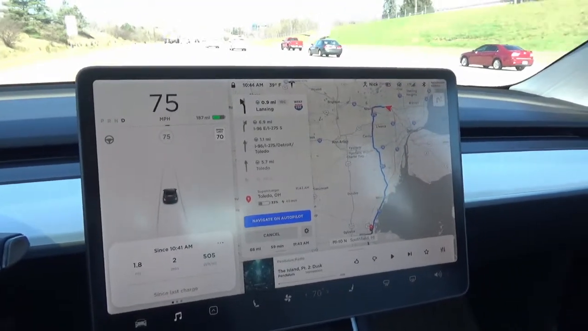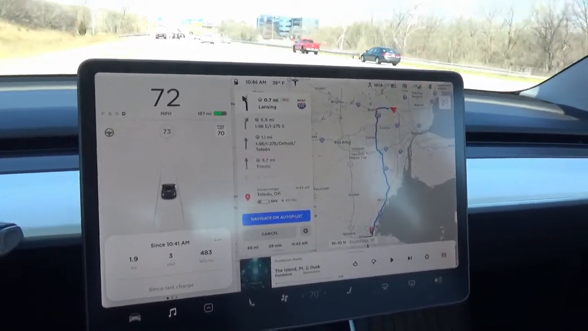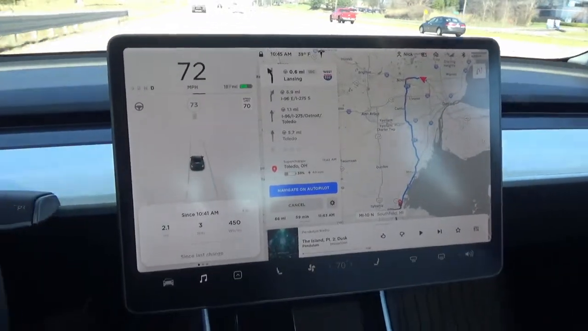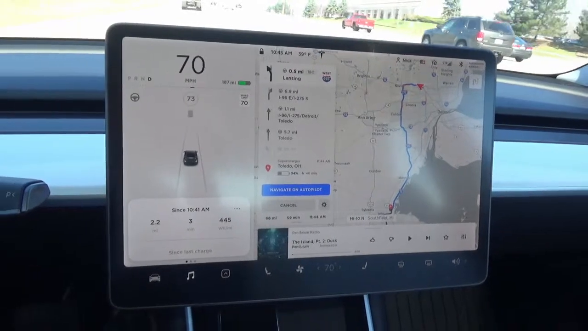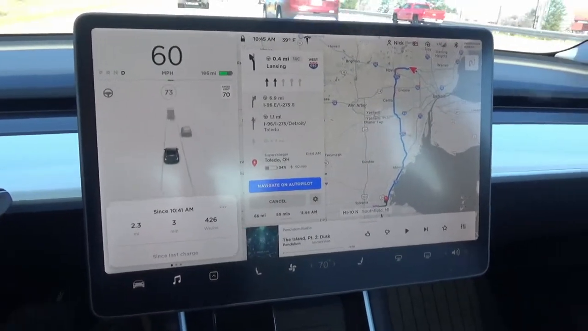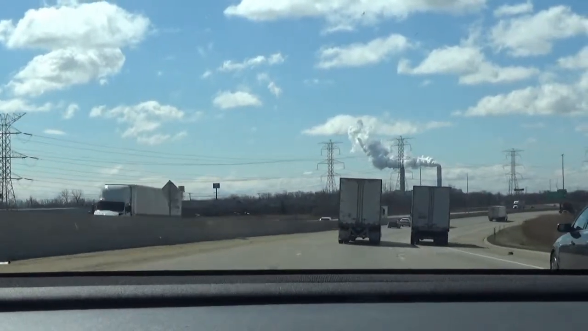Alright, I'm on the move, about to get on 696. Gonna be heading west to head south, and my first stop is gonna be in Toledo, where I had stopped the first time on the way up. I'll have about 30% charge when I get there, and I'm going to charge up about 80-90% and should be able to make the rest of the way home. Heading my way into Toledo, about to cross the state line here.